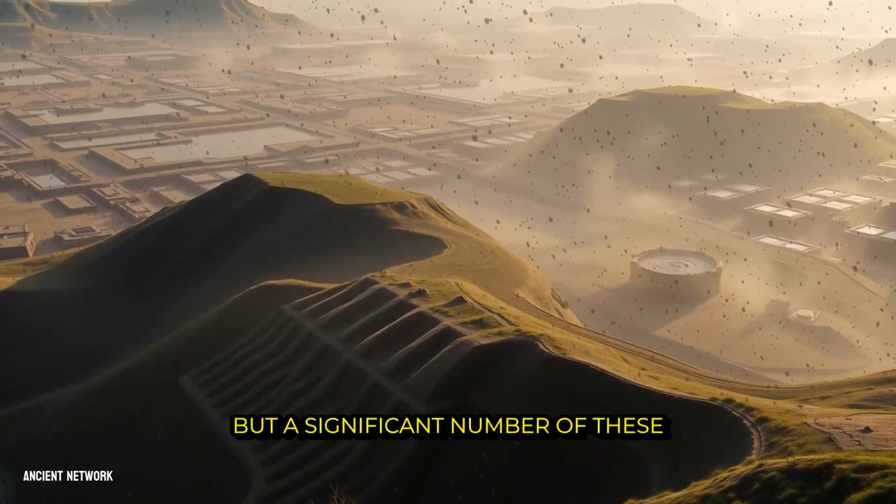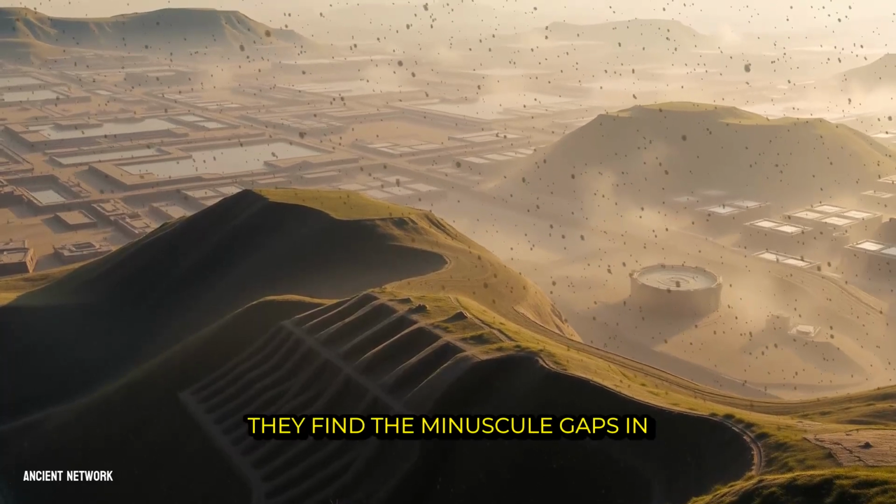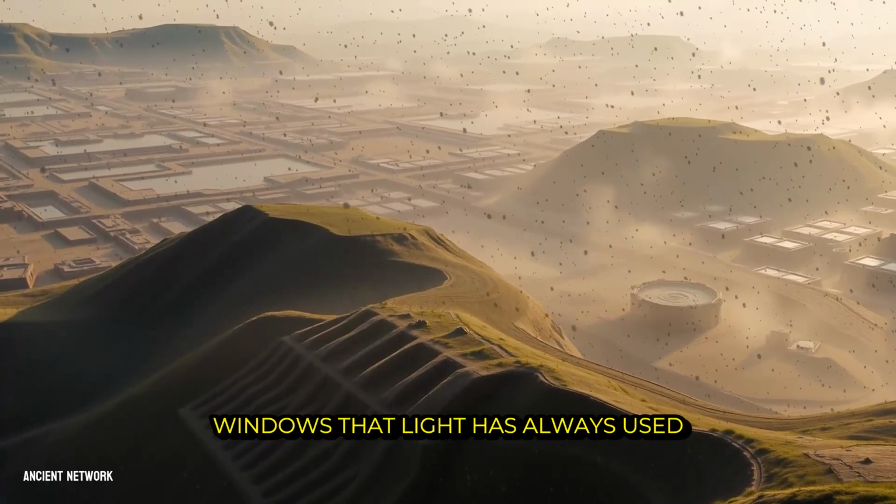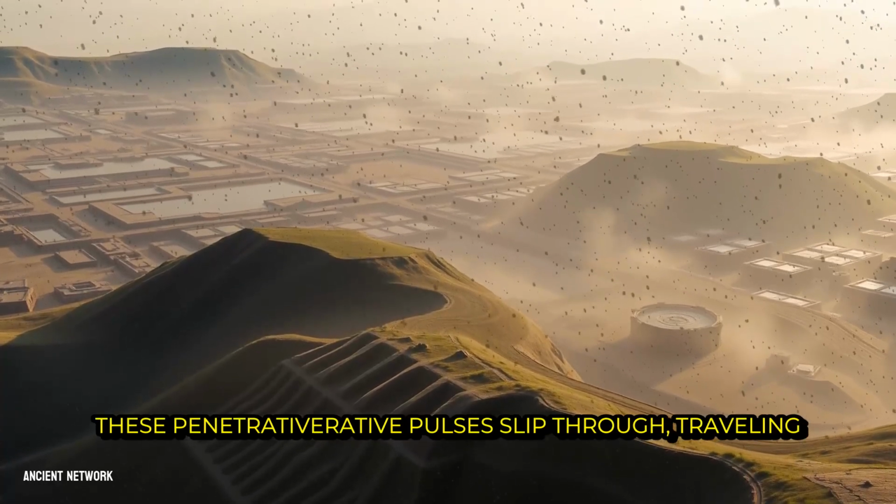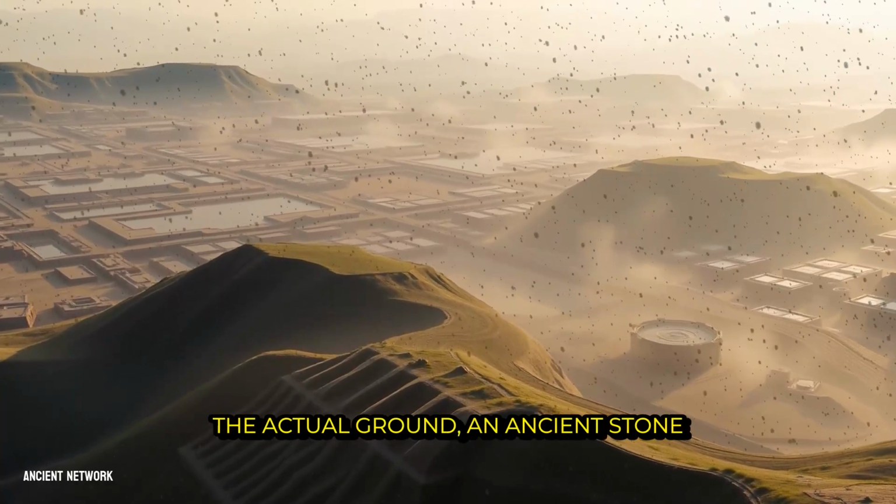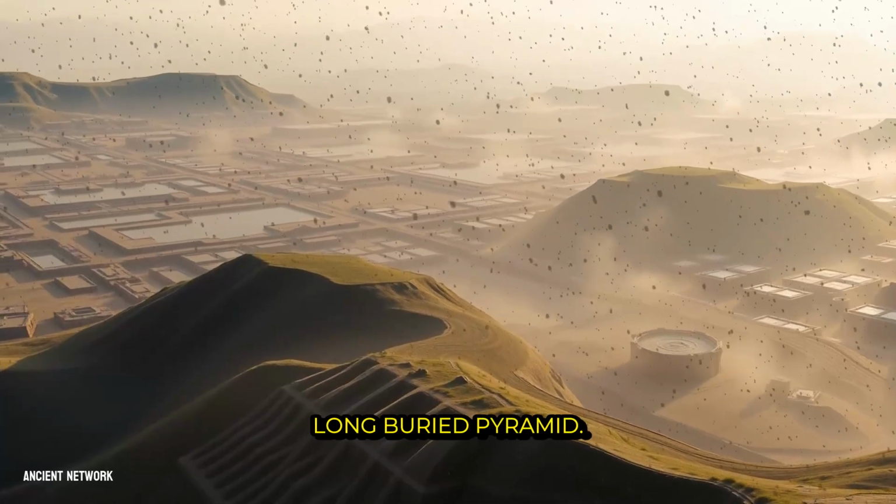But a significant number of these pulses do something extraordinary. They find the minuscule gaps in the foliage, the natural chimneys and windows that light has always used to reach the forest floor. These penetrative pulses slip through, traveling all the way down to strike the actual ground, an ancient stone wall, or the slope of a long-buried pyramid.